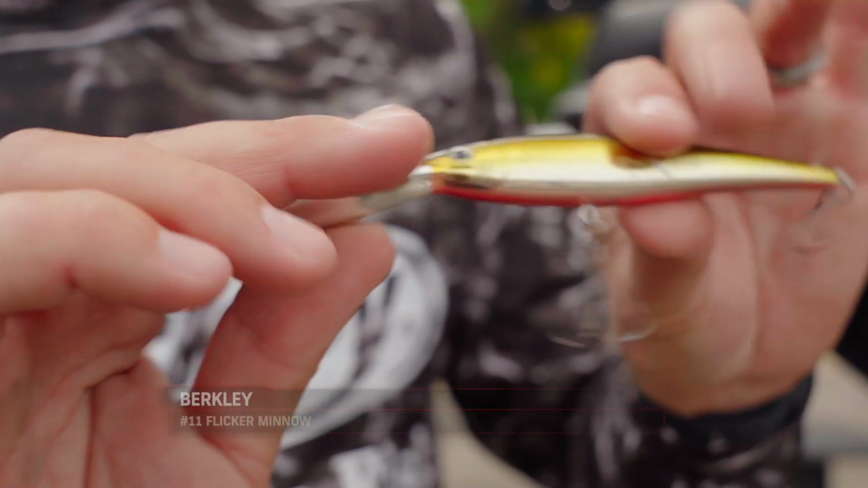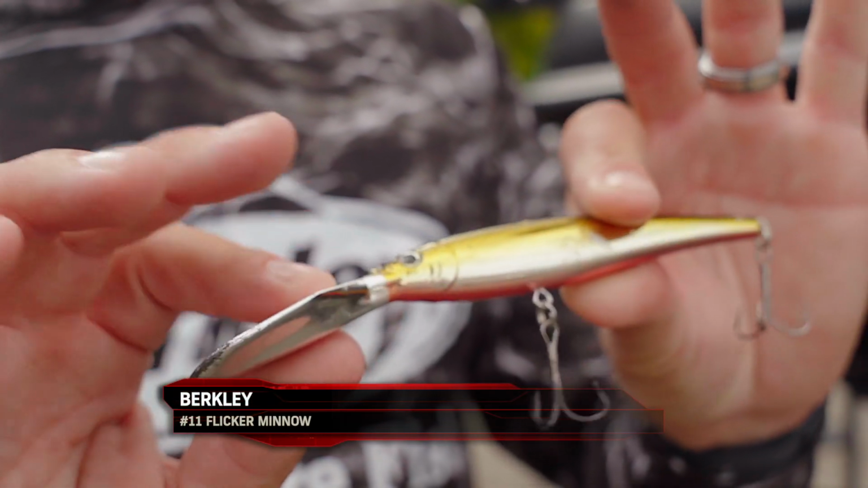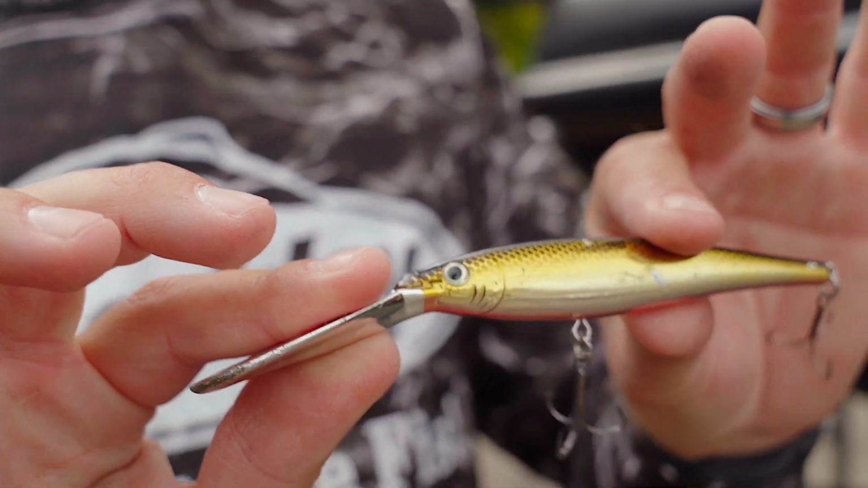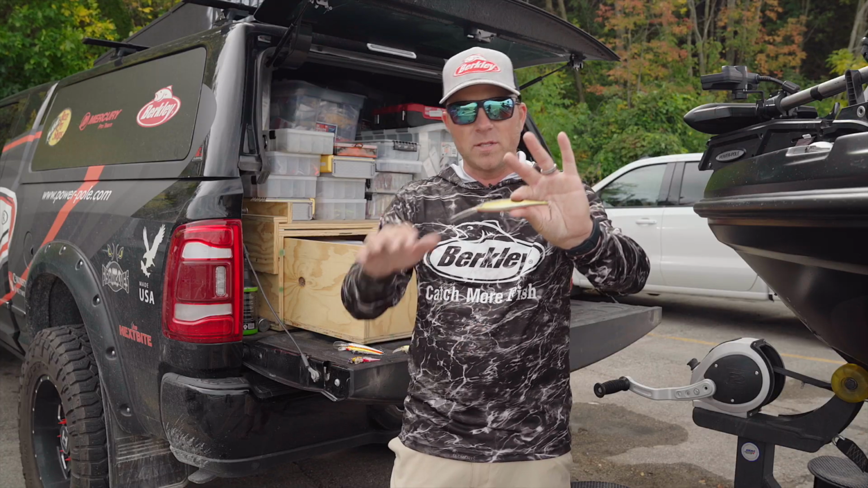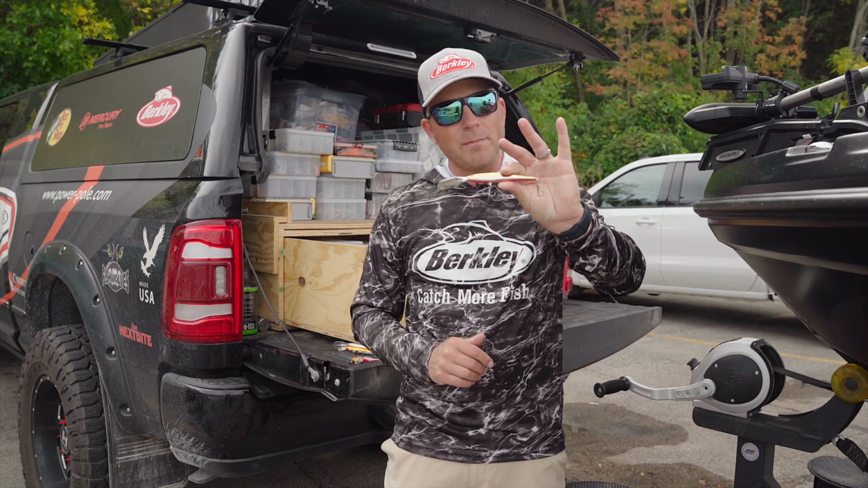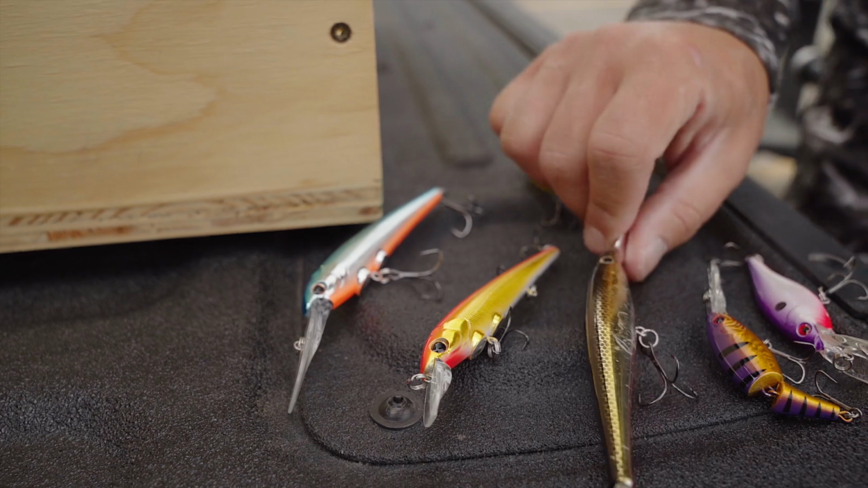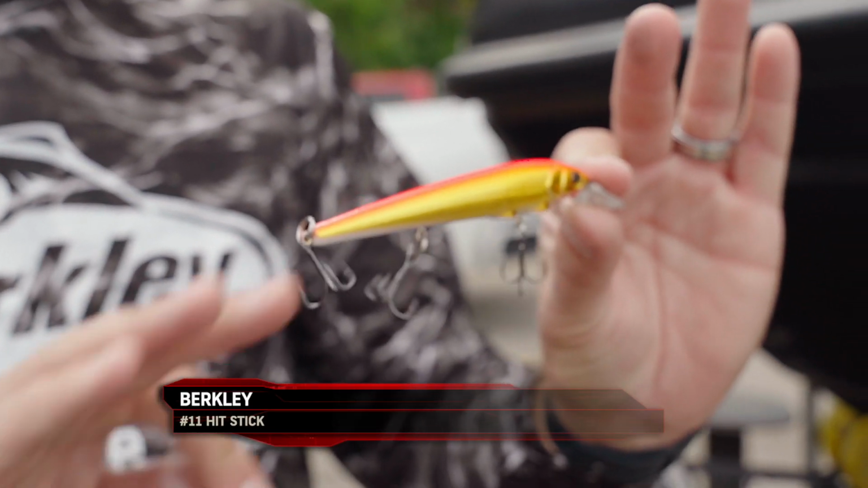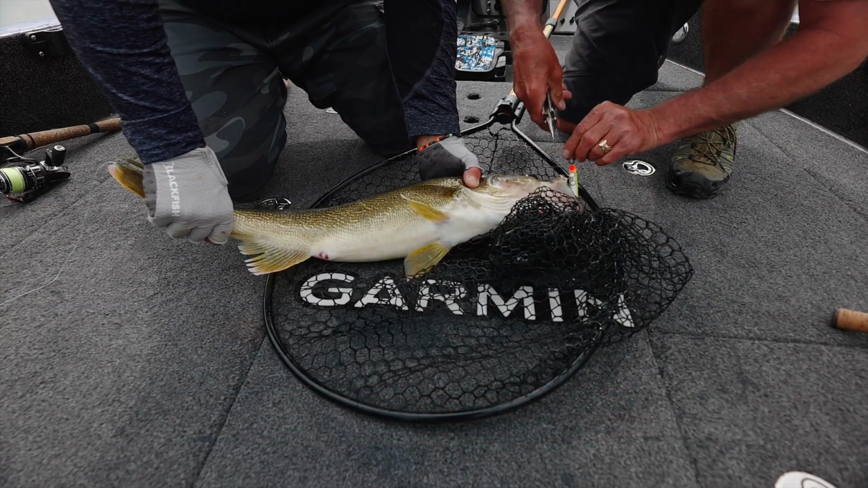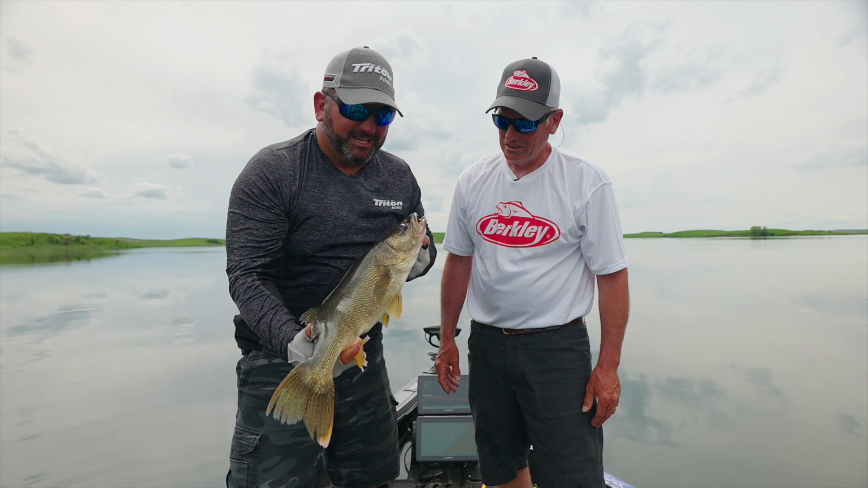Flicker Minnows, very, very popular open water bait, available in a lot of different sizes. The size 5 is a great bait. This is an 11, so this would be like the size bait that you'd want to troll in open water, maybe on Lake Erie. The regular Hit Stick right here, couple different size options, fantastic bait when the water's cold, tons of roll in a stick bait right here, also really good on 3-ways.